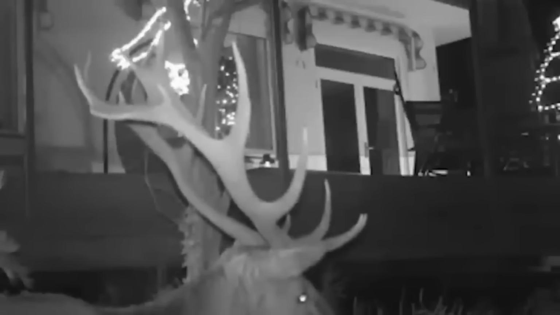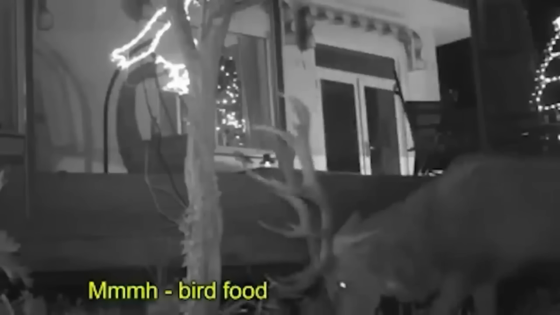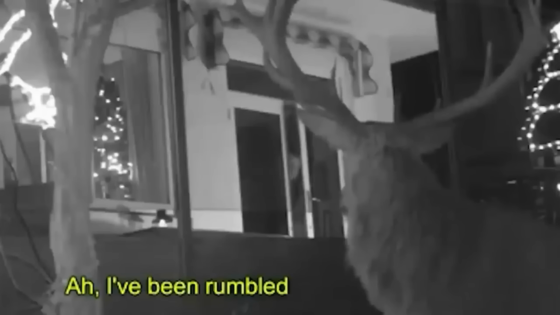This video comes from a trail camera, and the owner claims it caught a special moment. Santa's Rudolph, the red-nosed reindeer, visiting Christmas lights on the edge of Exmoor. In the video, we can see the reindeer feeling hungry and munching on the grass outside a house. Then, it spots some bird food and starts eating that too. Nothing unusual, just a hungry deer. The noise wakes up the homeowners, so one of them comes out to check.